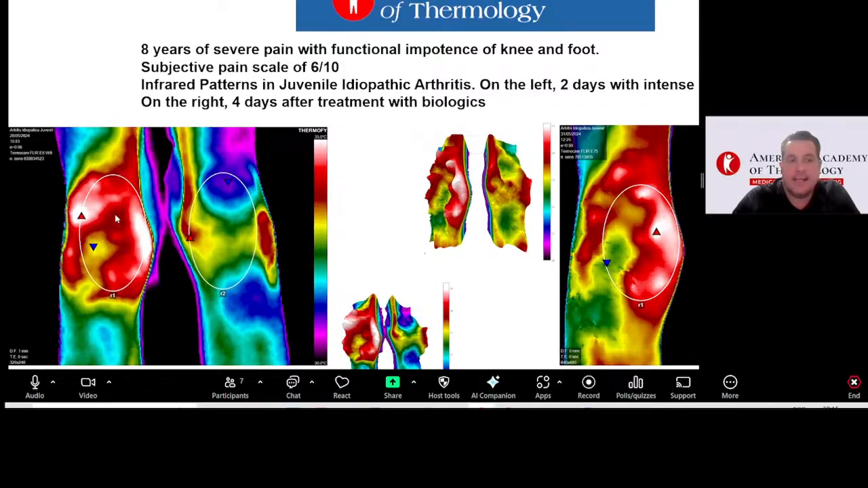From this time we started treatment with biologics. And in the next 48 hours, we see different exposed areas from the qualitative inflammation.